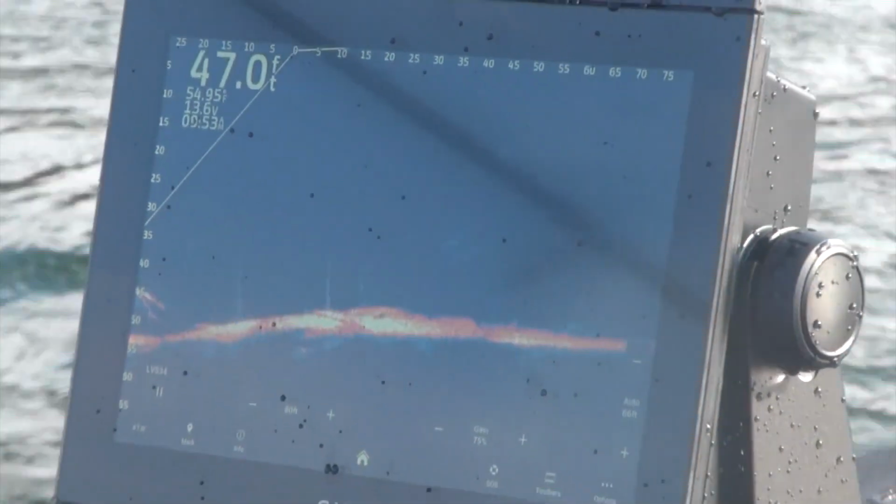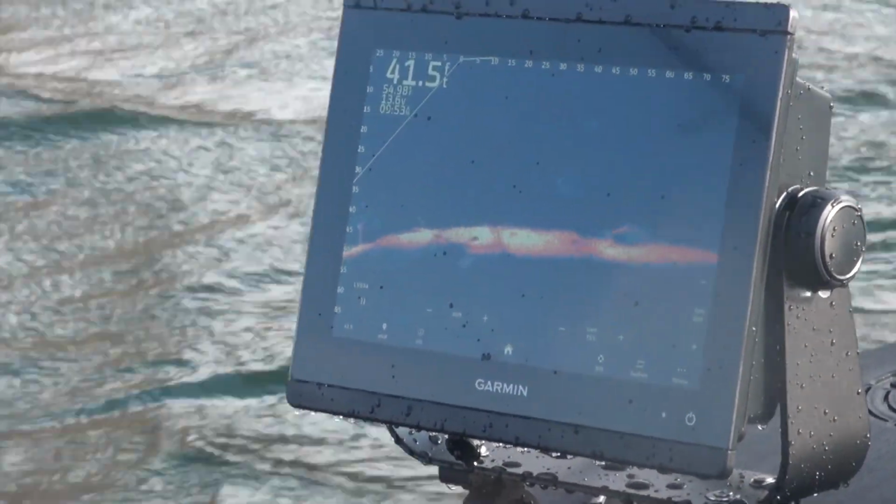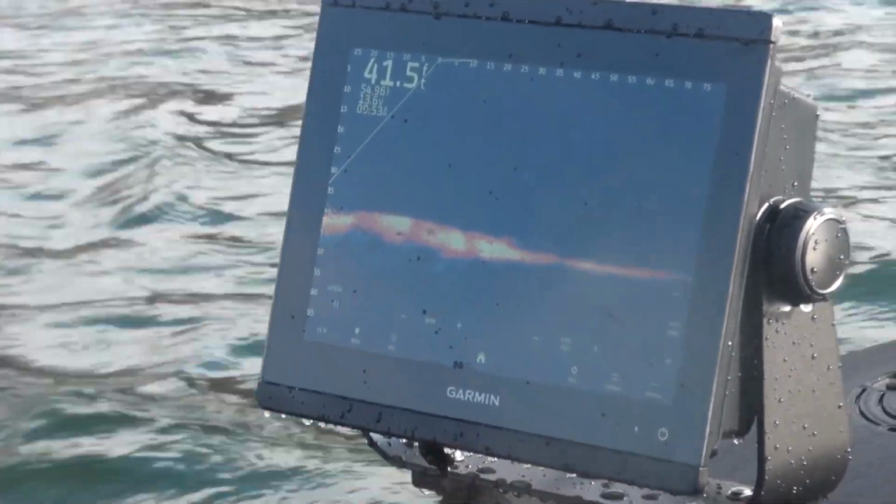Panning side to side as you're cruising forward. Yes, sir. Just looking for, usually, to see two or three. When your bait gets close to the bottom, there'll be a dozen of them come up after it. Right. This time of year, at least.